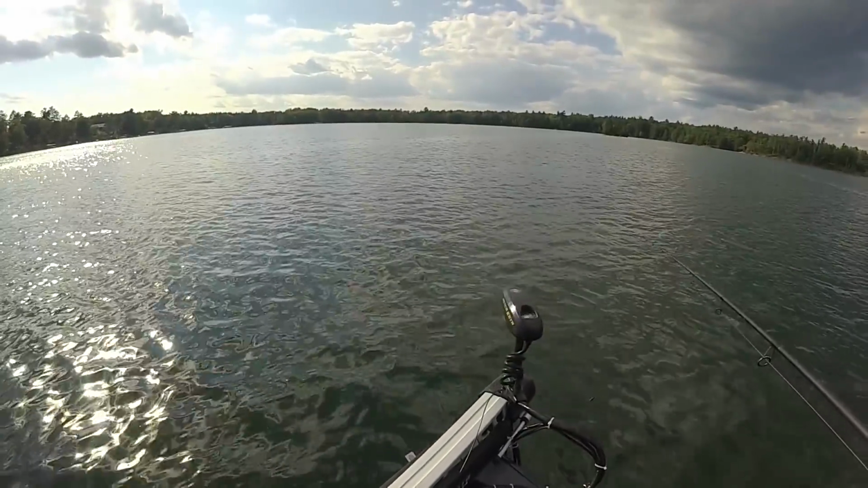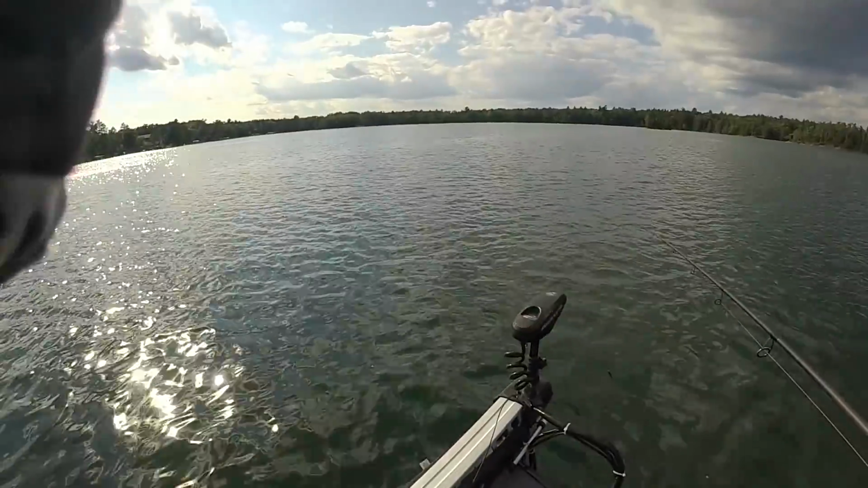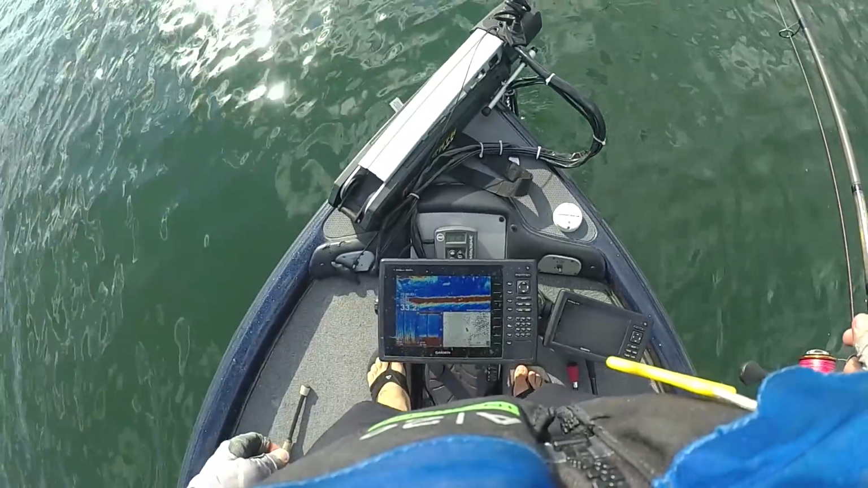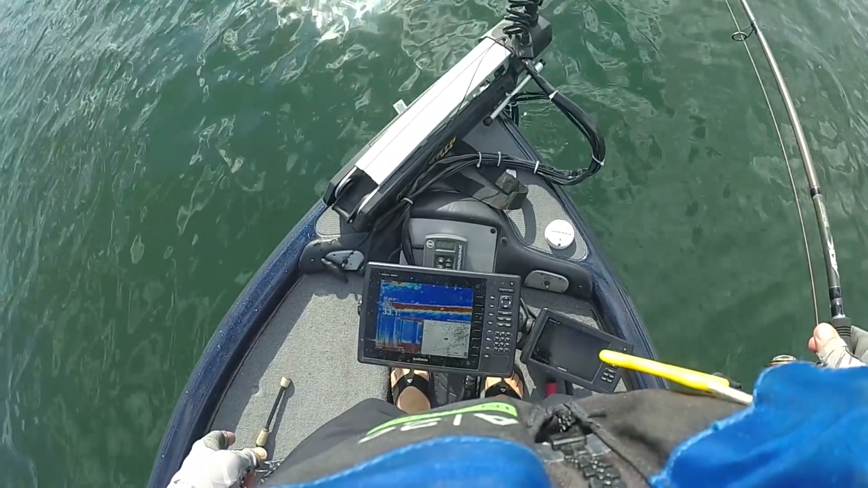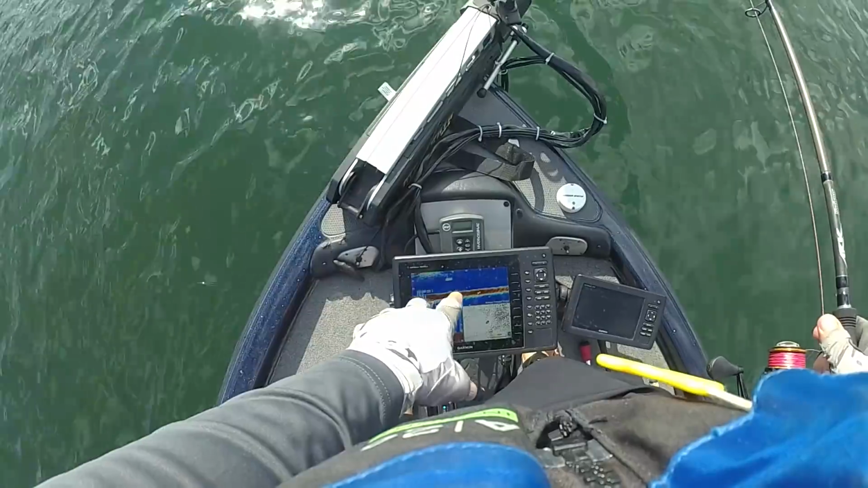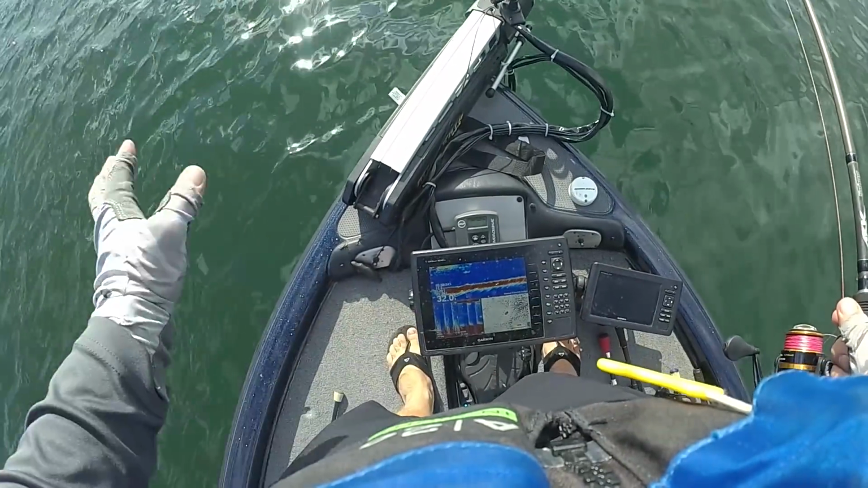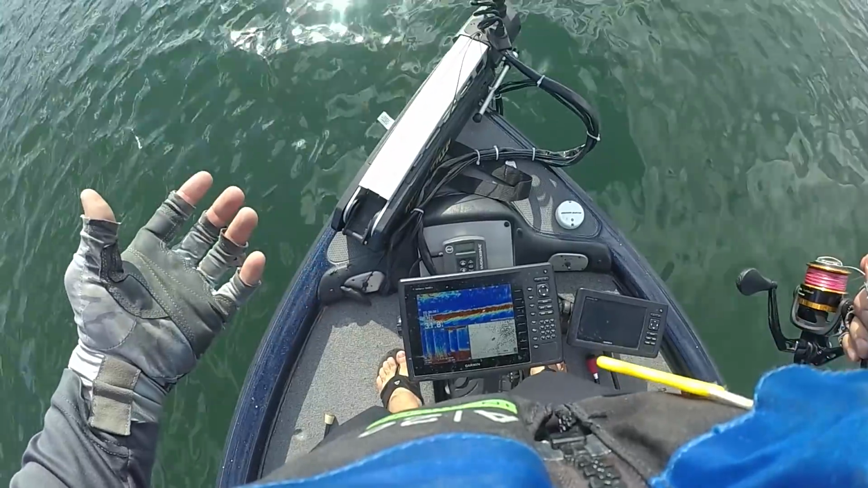I'm panning it around and looking for fish. And fish are like big blobs on Panoptix. So that red line at about 35, 40 feet, that red line is bait. That's what those bass are coming up and eating. I don't know what it is. I think it's like little minnows.